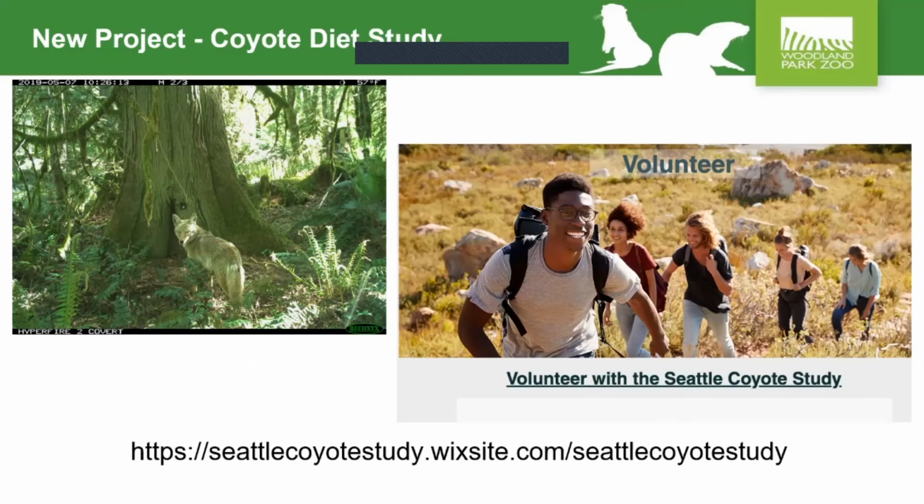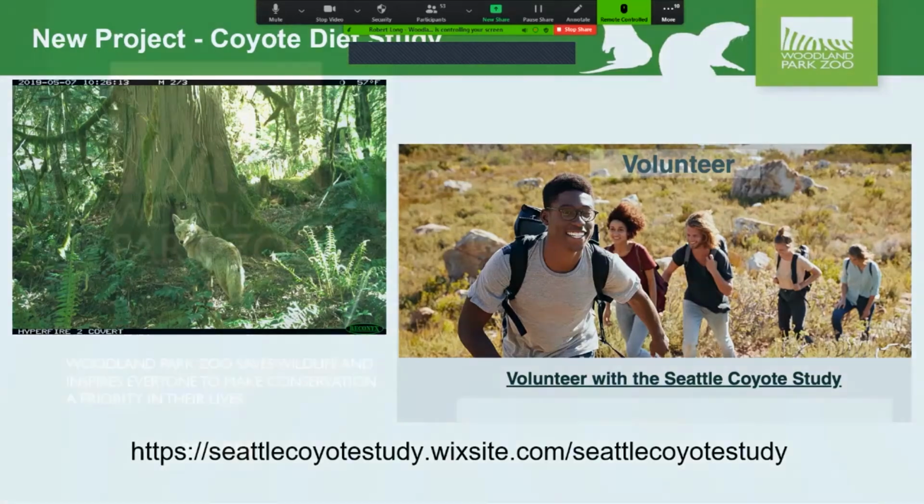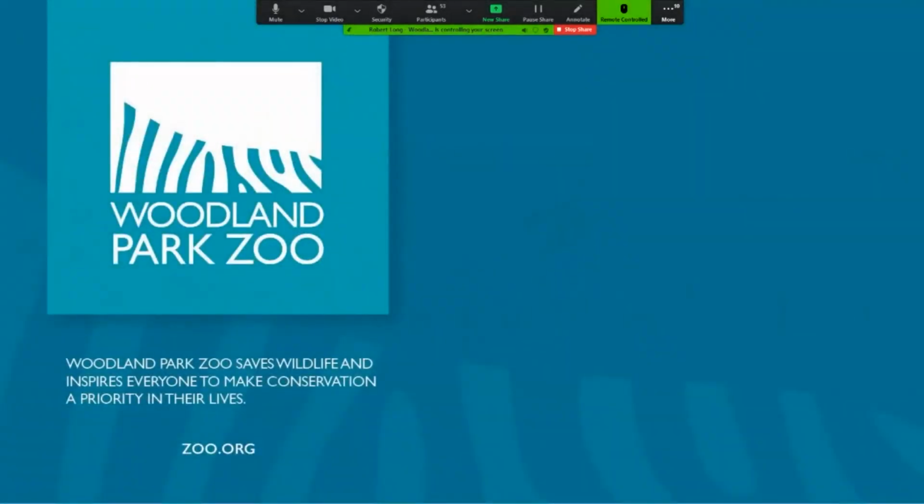And then lastly, I want to mention we're collaborating with the University of Washington, a graduate student, Sammy Kraling, who is going to be looking at coyote diet, and there's an opportunity to volunteer there if you want to try to collect some scat samples to send to Sammy so that she can analyze them. We're trying to get a better sense of what coyotes actually eat in much of the greater Seattle area. So that's one of our newest projects. You can see the Seattle Coyote Study website. So that's what we have going on with the Seattle Urban Carnivore Project.